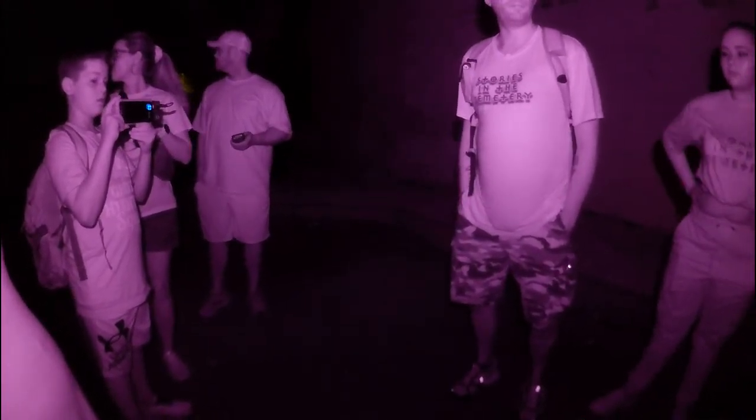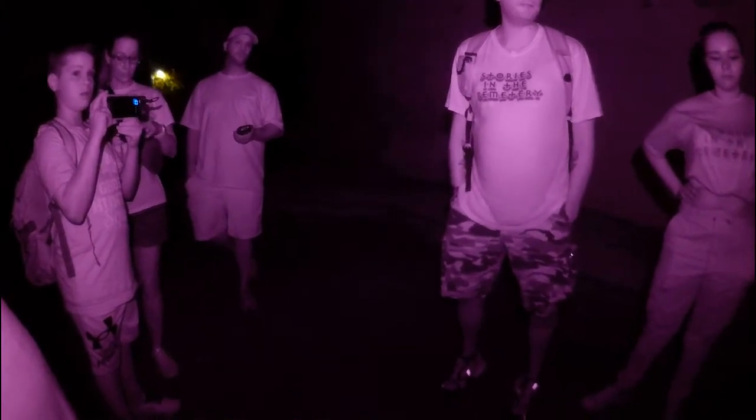So let's talk about the spirit boxes, because there are 5 of them in play tonight. I left the 6th one in my bag because it was an old school style. Everybody wants to ask the same question whenever they get a spirit box or a Ouija board. What do you guys think that question is? Are you there? Are you here, right? Is anybody here? Kind of mentality?